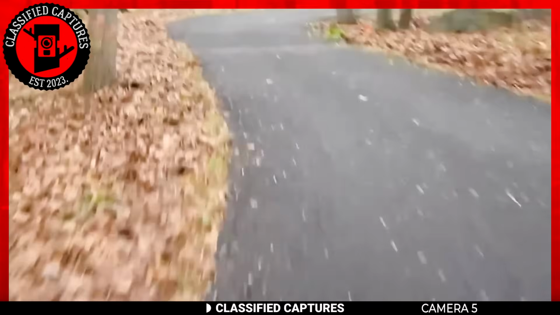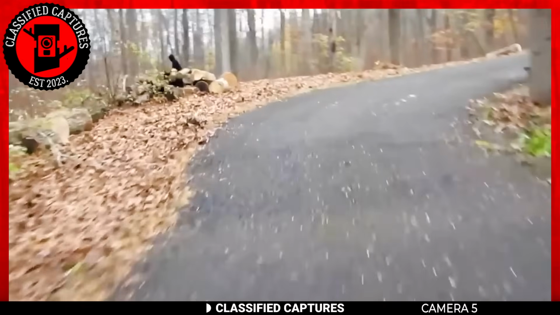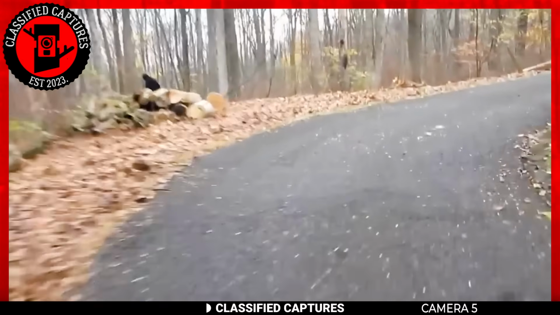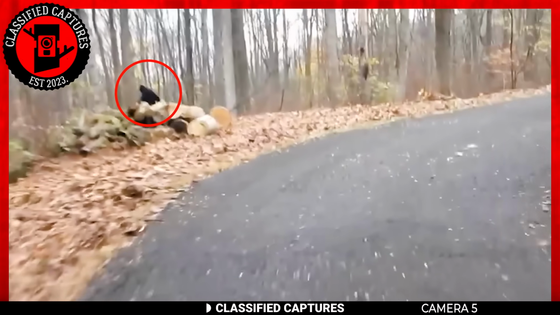If you look closely at the left side of the road among the trees, you'll spot a mysterious dark-furred creature strolling into the woods. It's almost as if Bigfoot decided to make a cameo appearance while the camera was rolling.